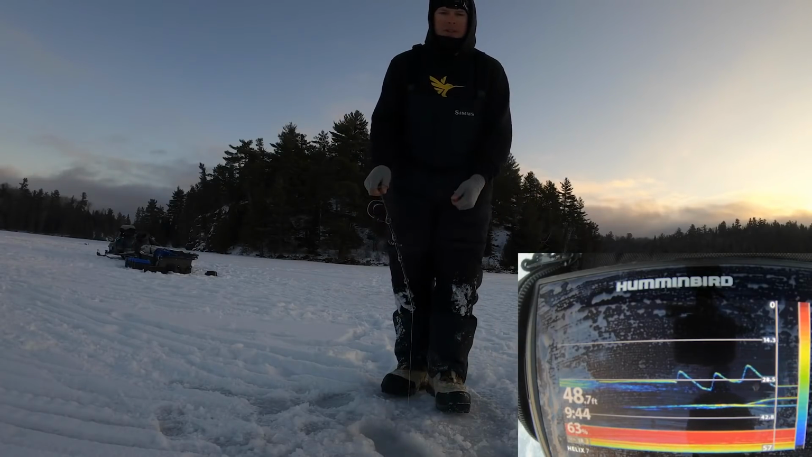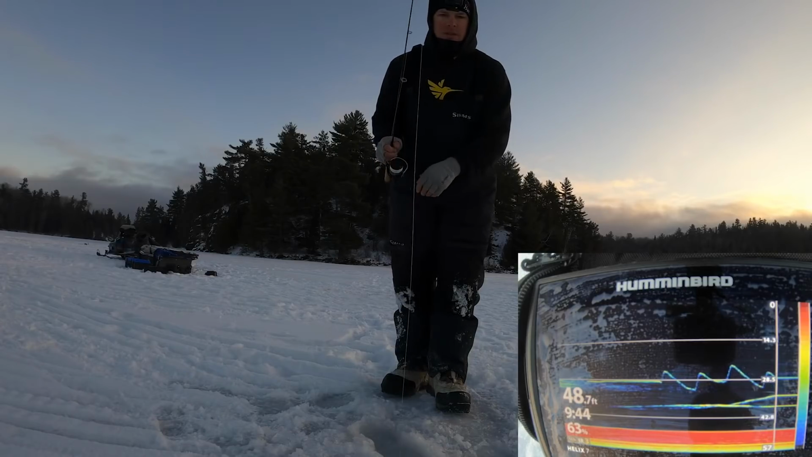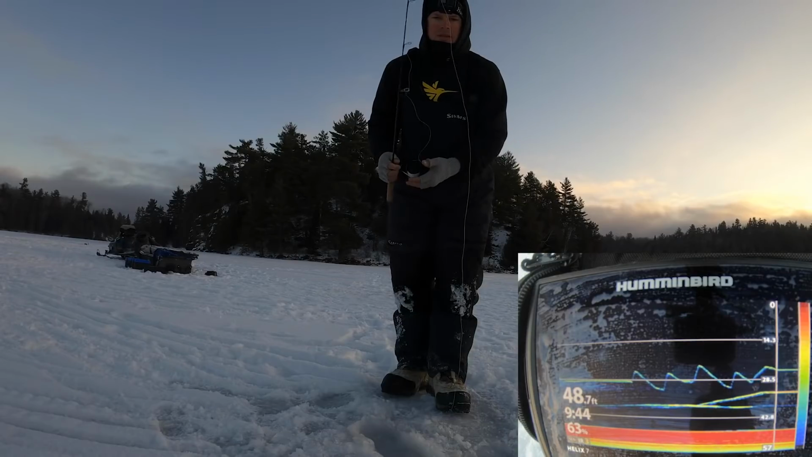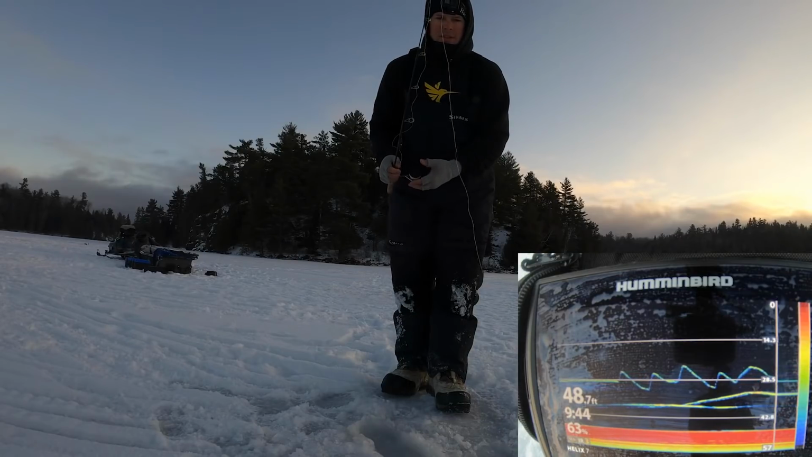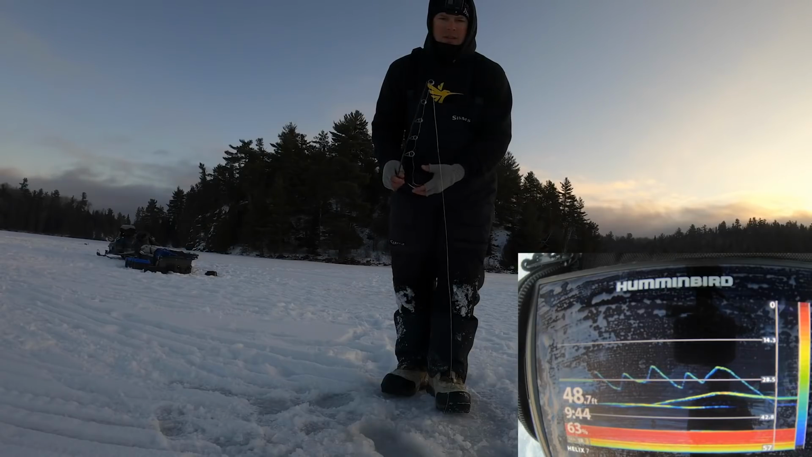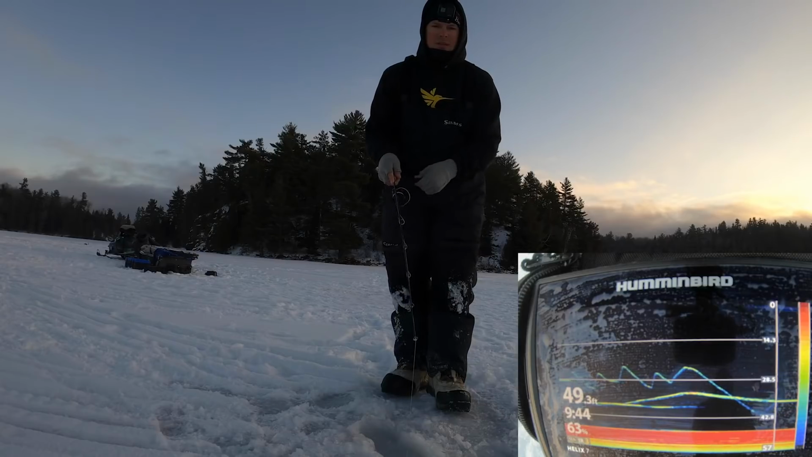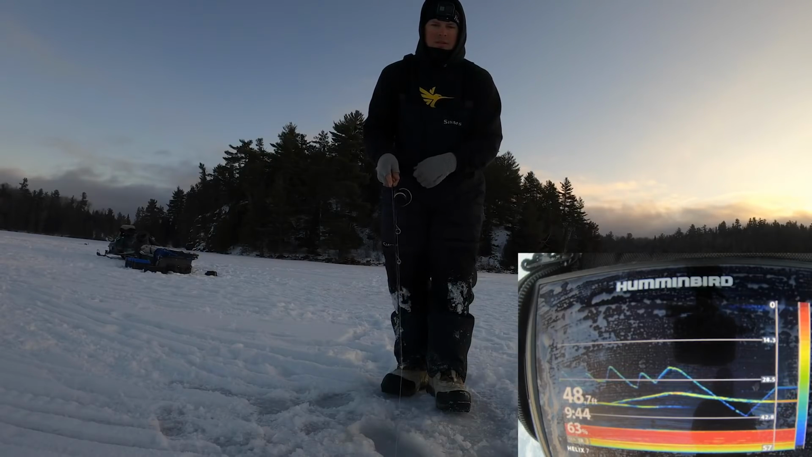Interesting mark here. I think there's 2 trout. This looks like a trout here. That bait just cleared out of here. I'm gonna try dropping past him once, see if he chases it. Not really. Not really having it.